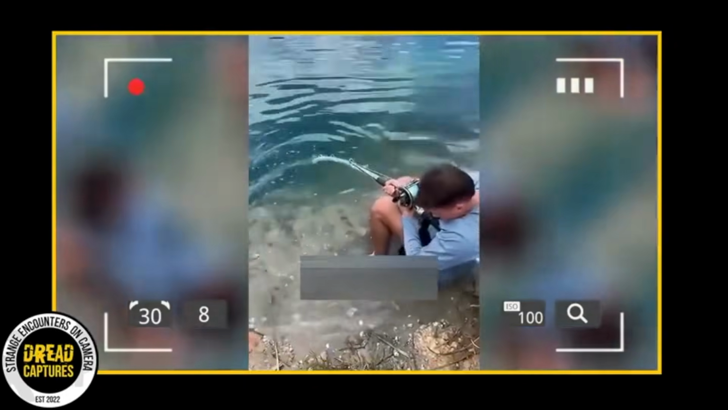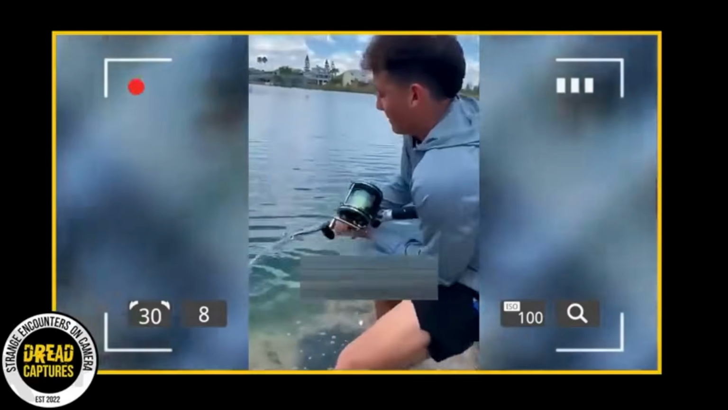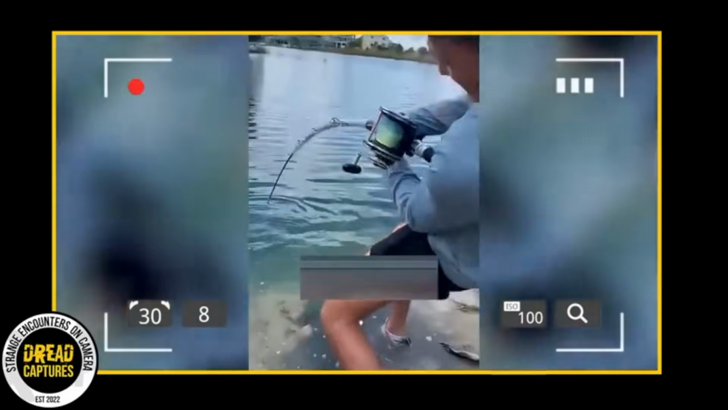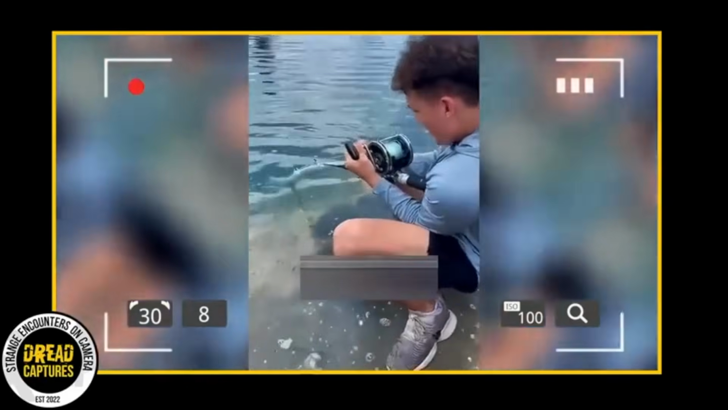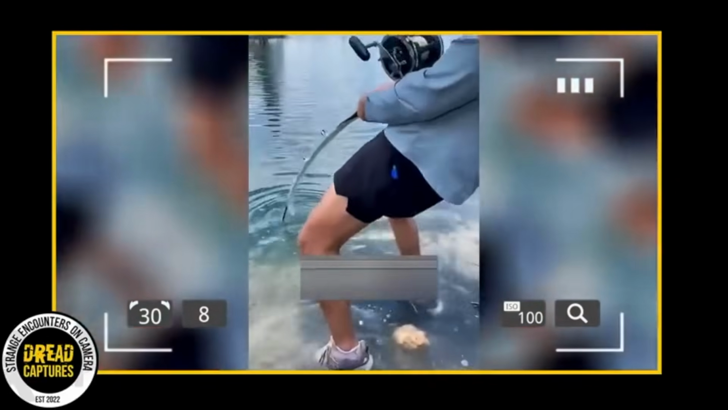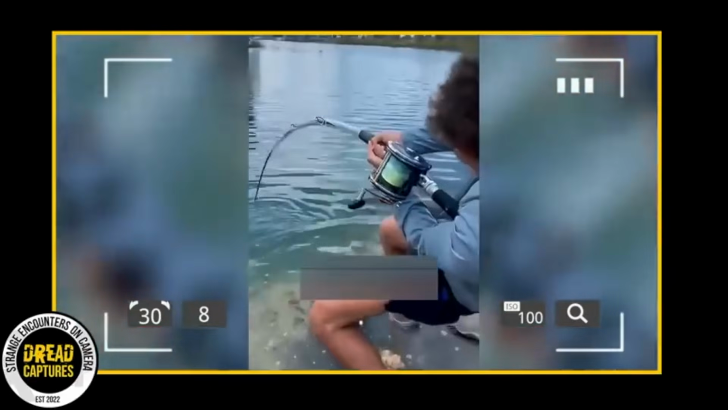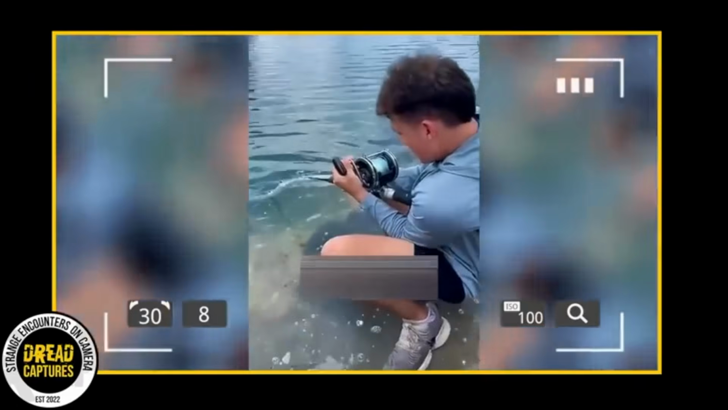Okay, so imagine thinking you've caught the biggest fish of your life, but it's not what it seems. In an unexpected twist of events, a young boy, after waiting with patience, believes he's made the catch of a lifetime. With his mother filming, anticipation builds. Despite her concerns and warnings that it might be dangerous, don't fall in, the boy's excitement is palpable.